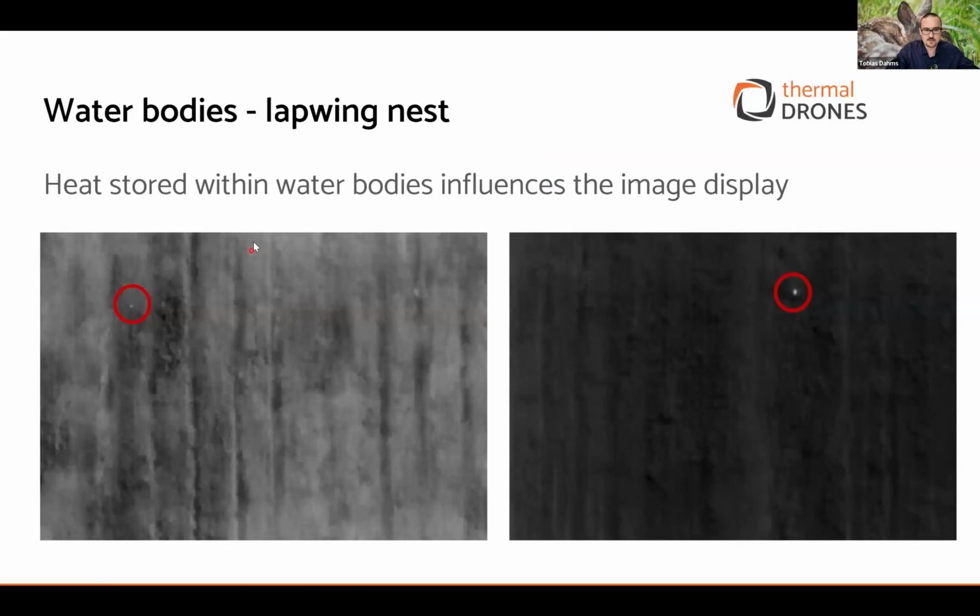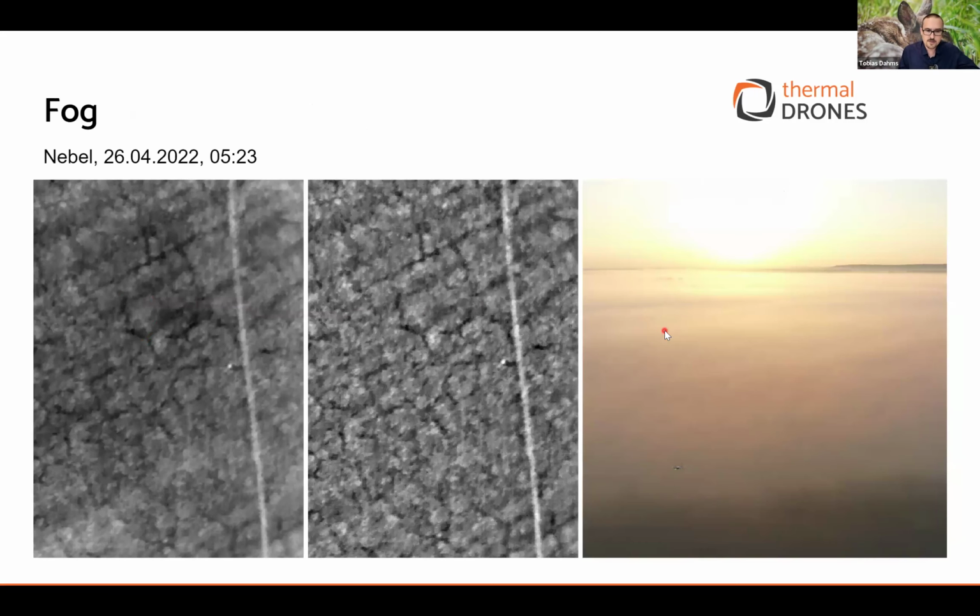Some examples of these challenges. This is a water body where you have the heat from the day before stored in the water. As you can see, the nest of the lapwing here in the red circle is almost impossible to see. It's very hard compared to an area with no water body and no stored heat, where the contrast is far higher and it's easier. So that's an issue you have to work with.